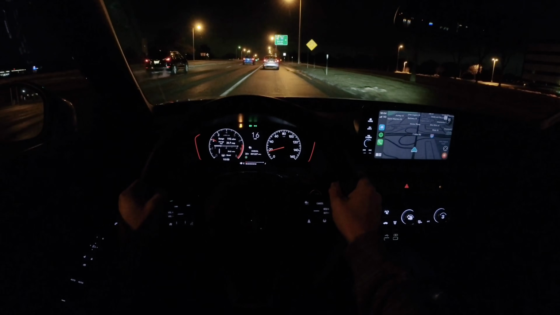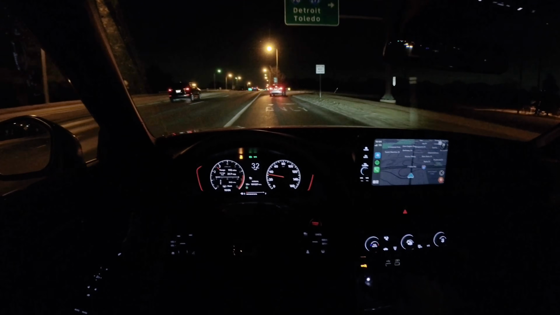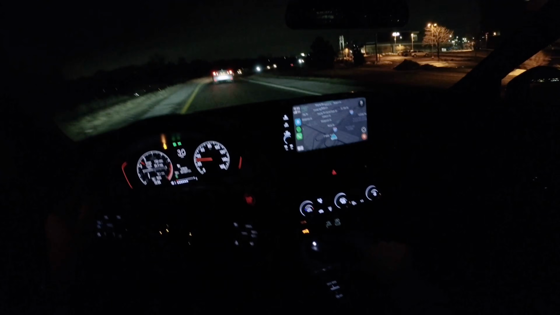The car's pretty easy to drive smoothly. Clutch is pretty easy to modulate too, despite it being pretty lightweight.